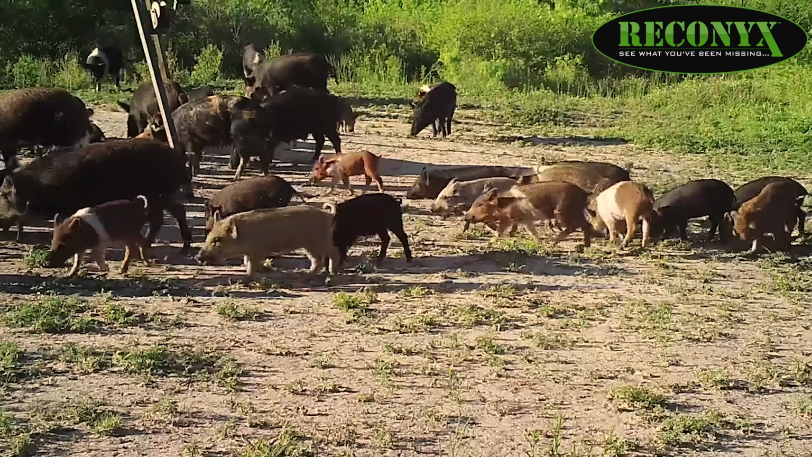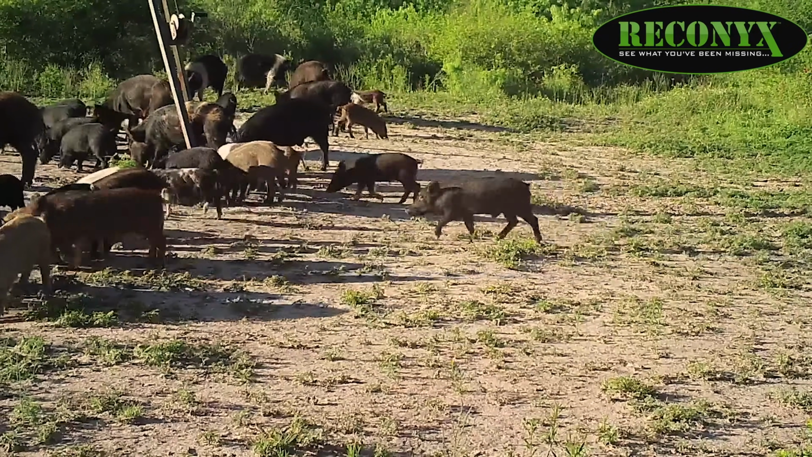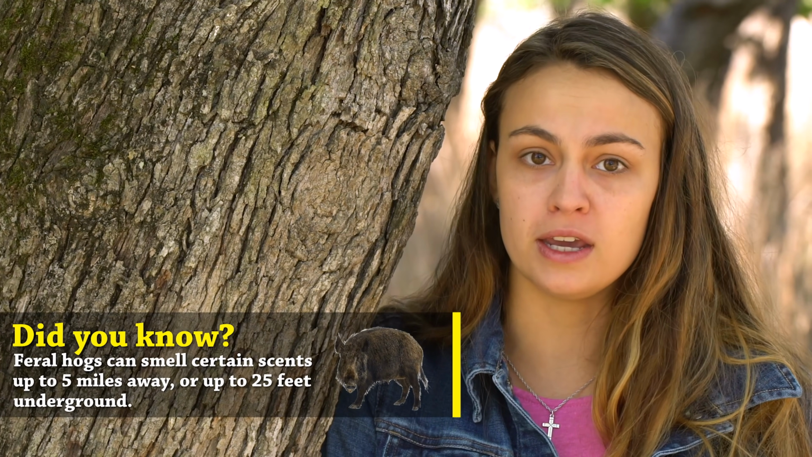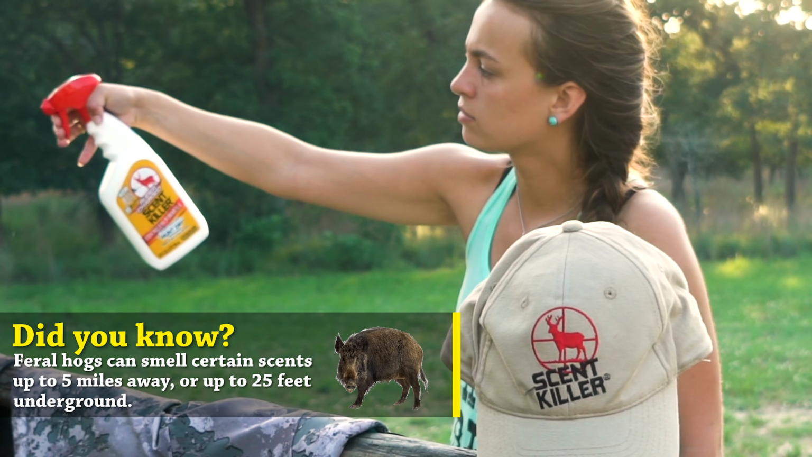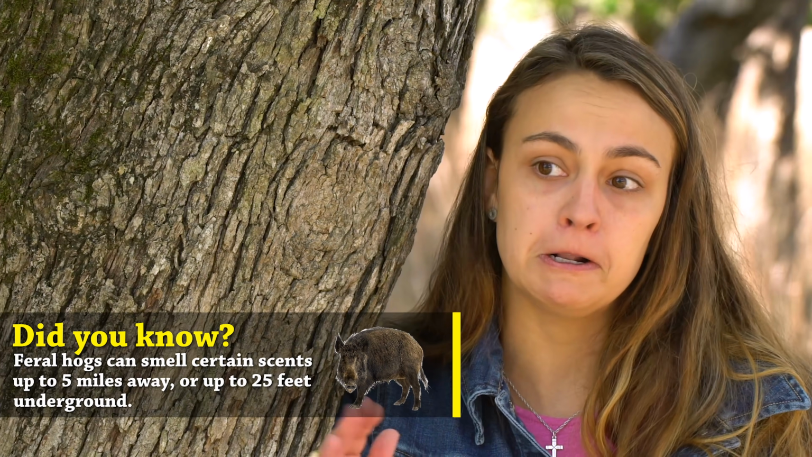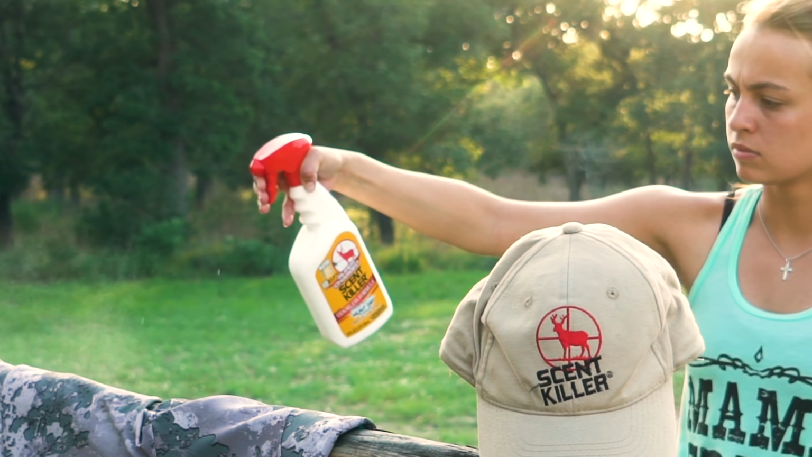On that subject, they're really cool creatures at the same time. The colors that we have down here, so many different colors and spots, but as well, they are destructive and they love to tear up the land. The number one thing that you need in your backpack when you're hunting for pigs is scent killer. They have the absolute best noses, and right now it's spring, it's kind of hot, we're a little sweaty, so we've got scent killer to make sure that they're not gonna smell us.